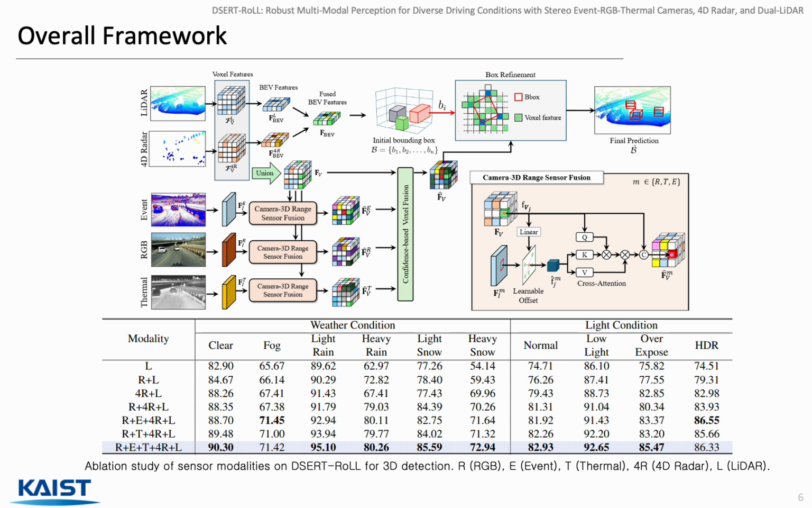Now let me move to our method. Our framework fuses these heterogeneous modalities for 3D object detection. LiDAR and 4D radar are first voxelized into BEV features and combined into a fused BEV representation, which produces initial 3D bounding box proposals. Each camera modality, event, RGB, and thermal, goes through its own backbone and is then aligned with the 3D voxel space through a camera-3D range sensor fusion module that uses learnable offsets and cross-attention. The features are merged via confidence-based voxel fusion, and a box refinement module produces the final prediction.